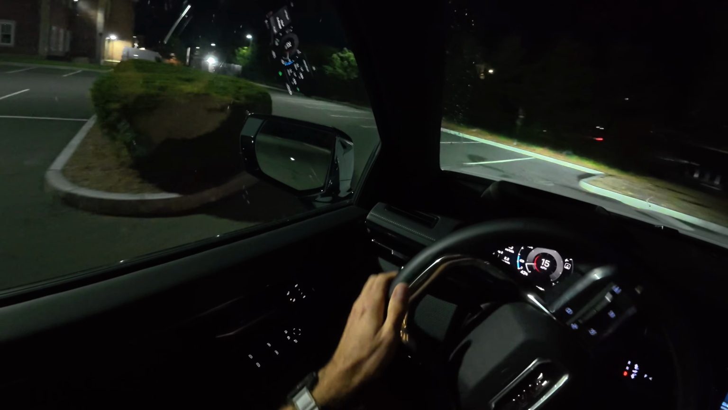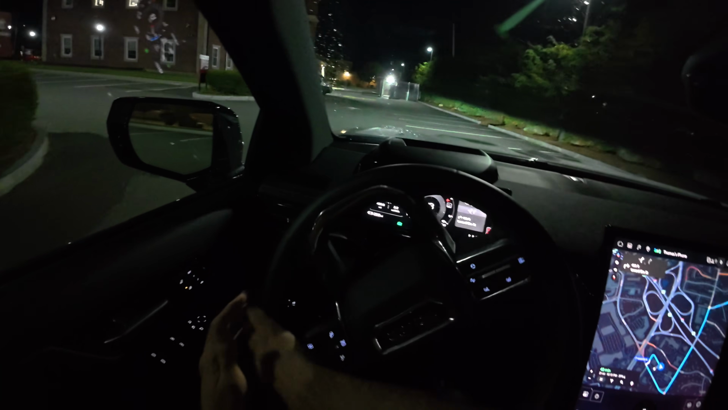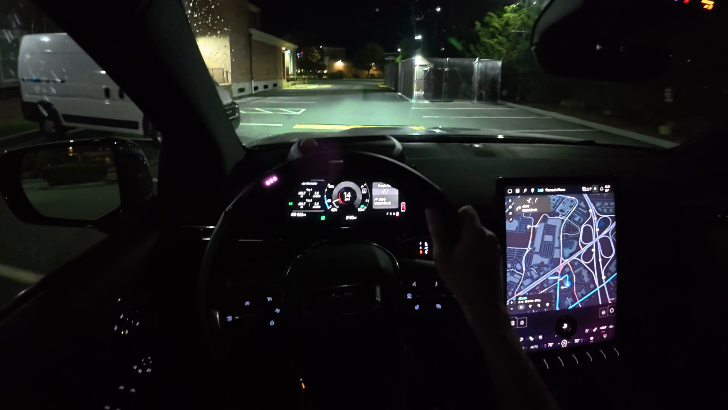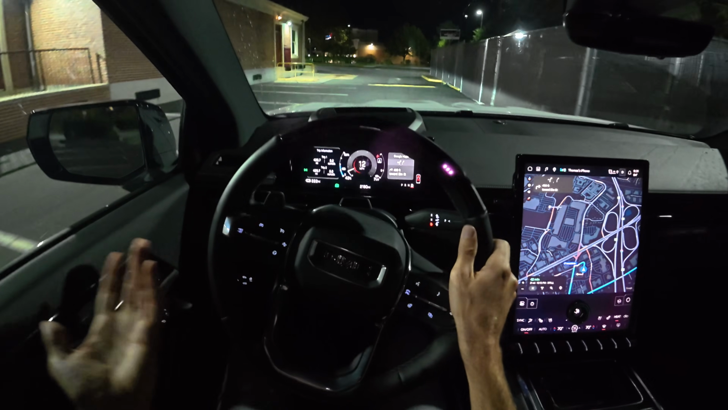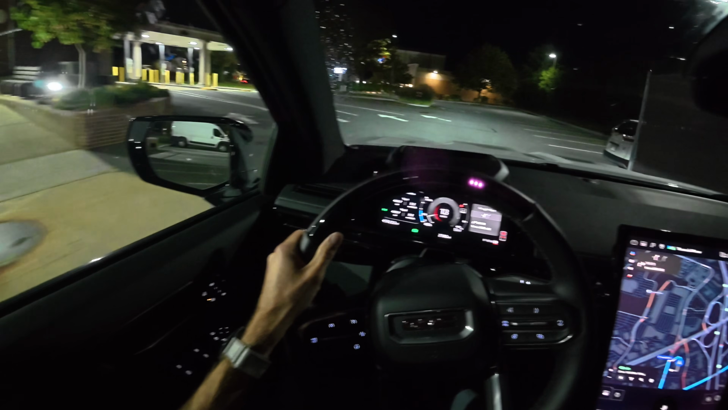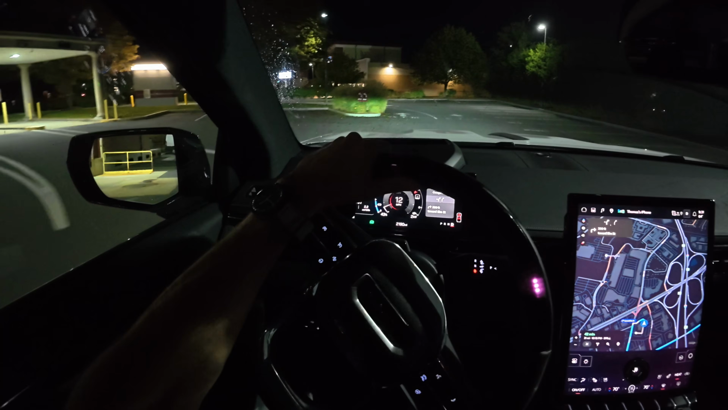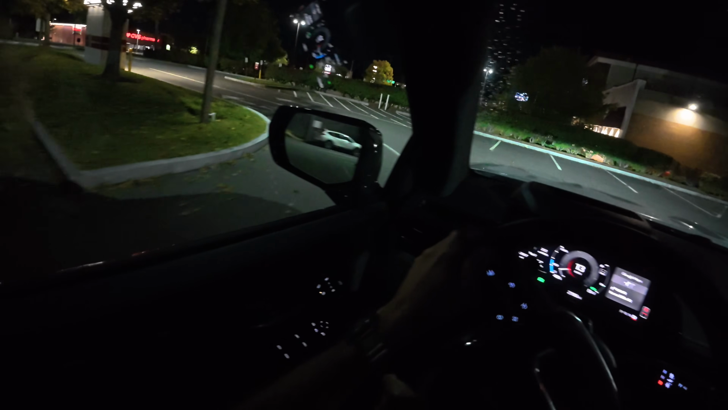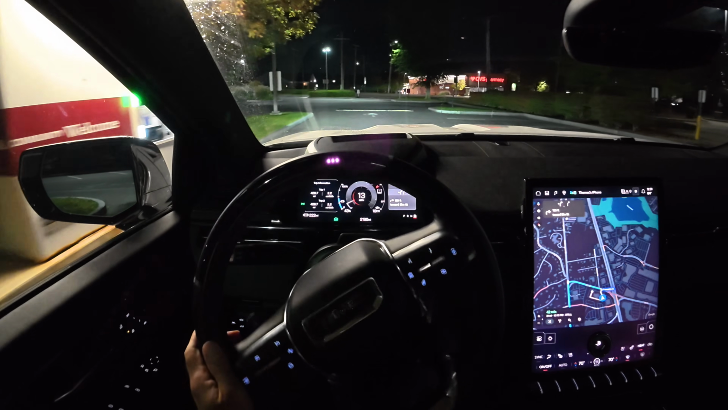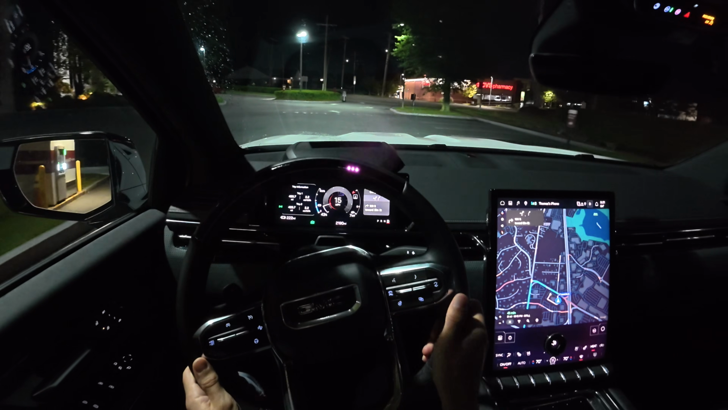This would be a very unsurreptitious getaway vehicle for a bank robbery because, A, I guess it has the range to get away. Not that I'm recommending a bank robbery vehicle, but it's pretty bright. It's pretty easy to spot this thing anywhere. The maneuverability of this thing is just bonkers with the four-wheel steering.